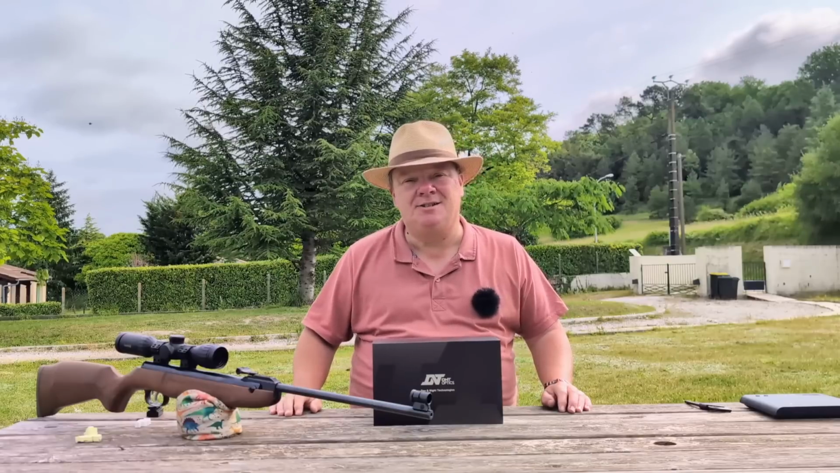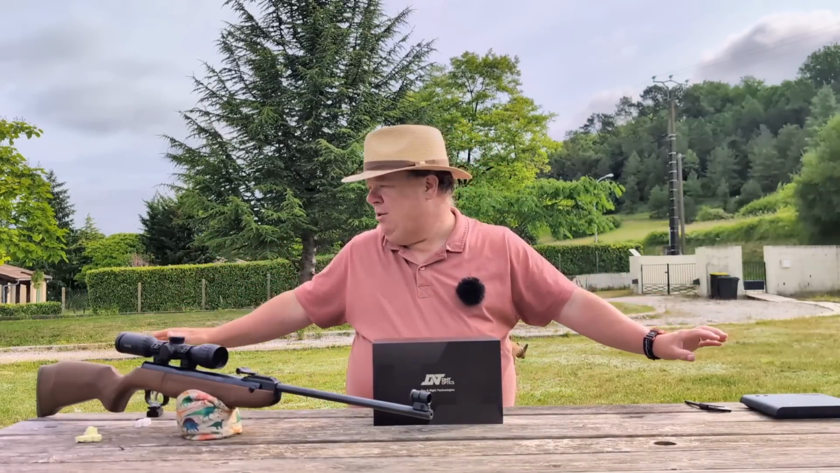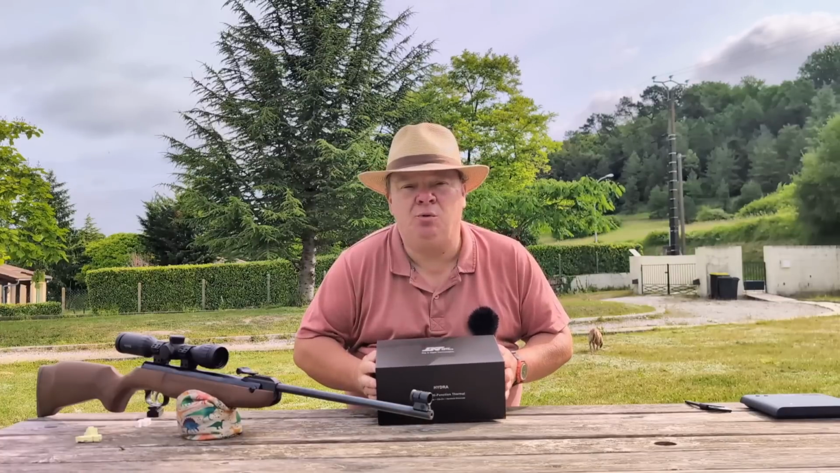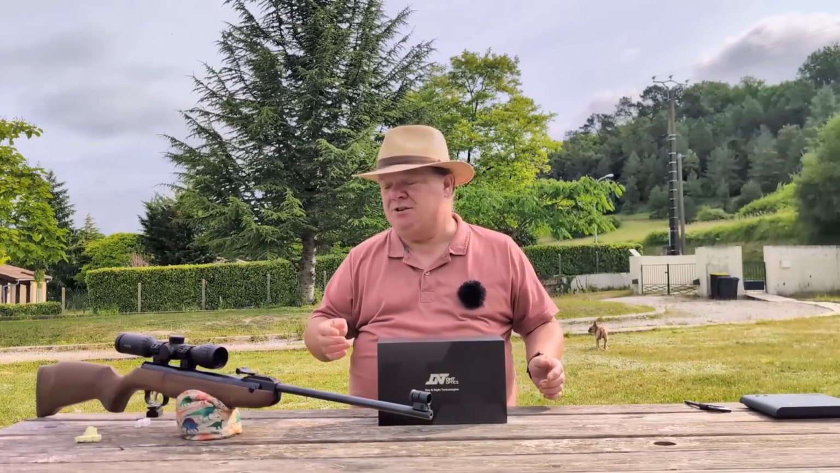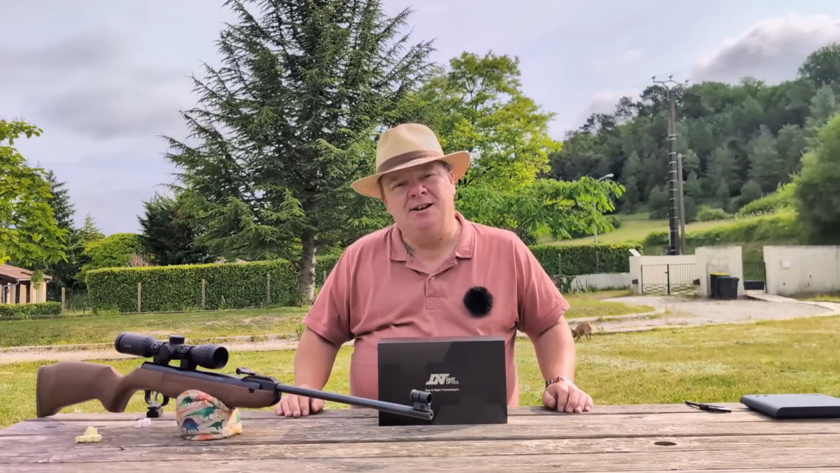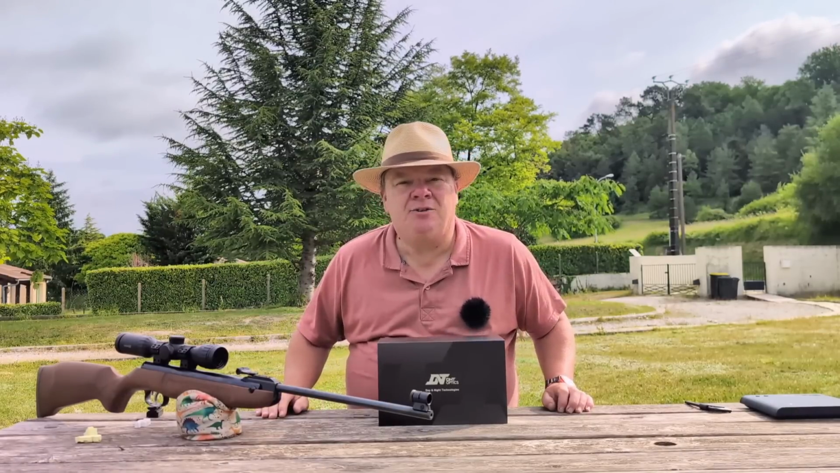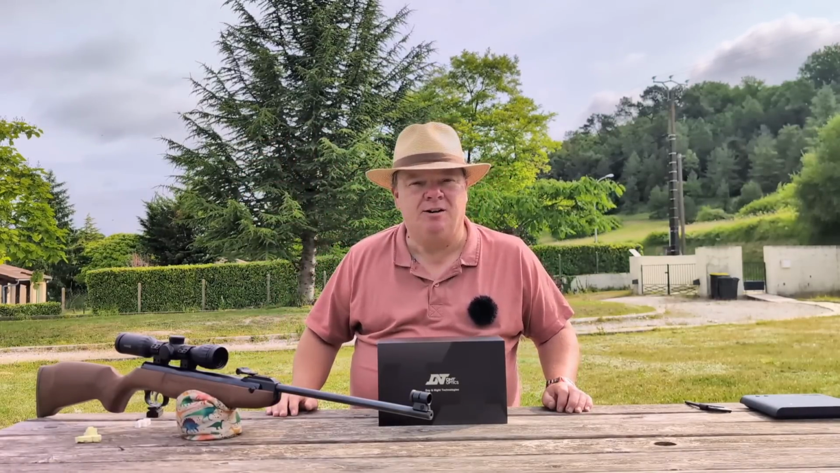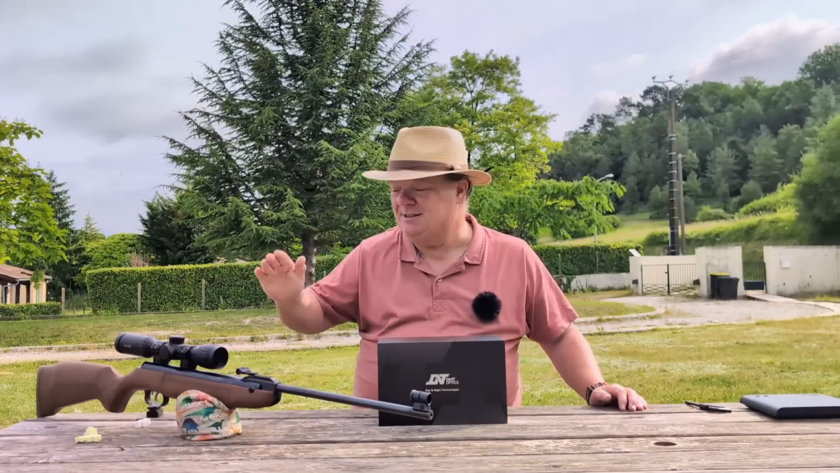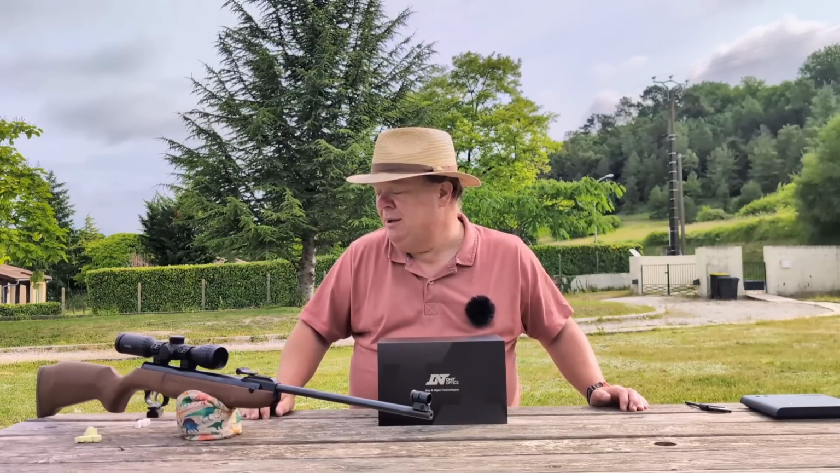The obvious answer is an HW30s. These things are everywhere, all around me. I've been using this as a spotter an awful lot, and I was sat last night just watching them over by that tree over there, scurrying around the bottom of the tree, less than 10 meters away from me. And I'm thinking, well, I don't need 22 foot-pound for that. I don't need precision accuracy at 70 yards for that. What I want for that is something that's going to smack them hard at 10 meters. A 9 foot-pound in .22 is more than enough for the job.